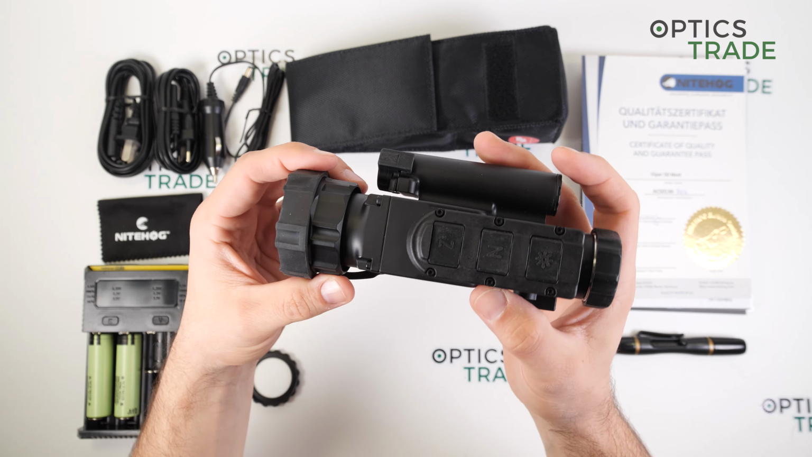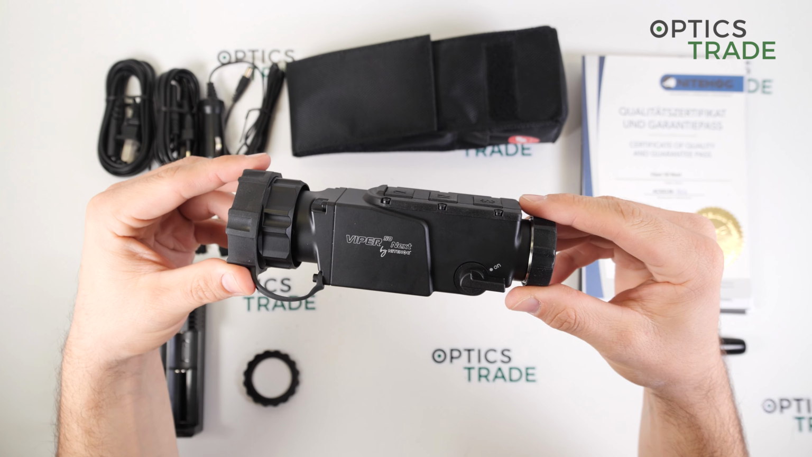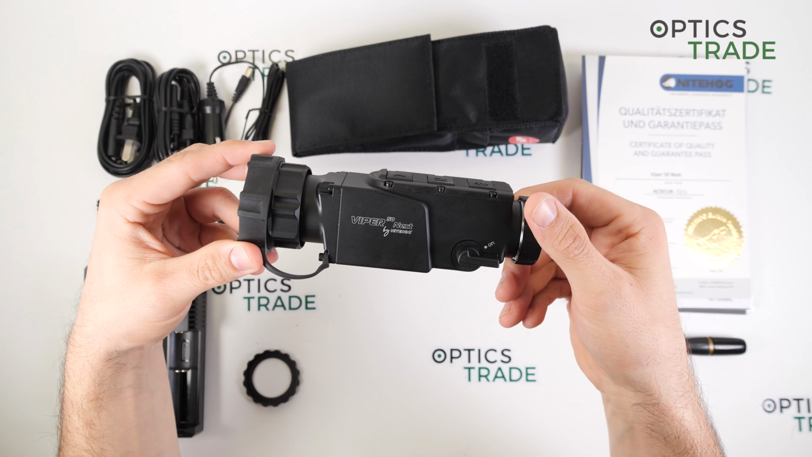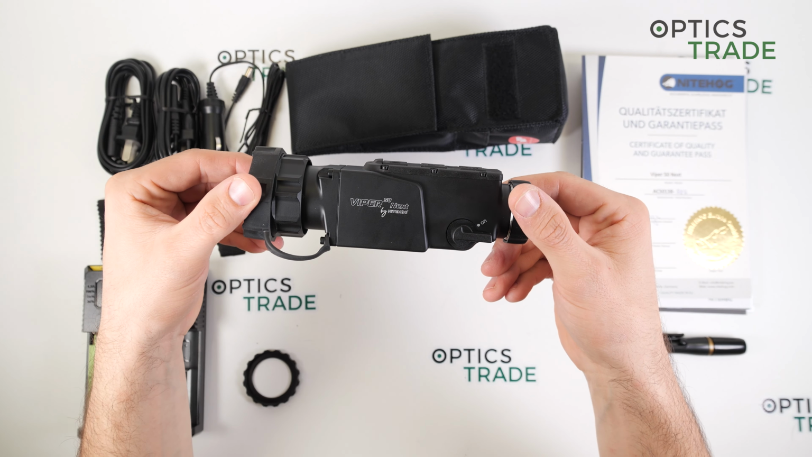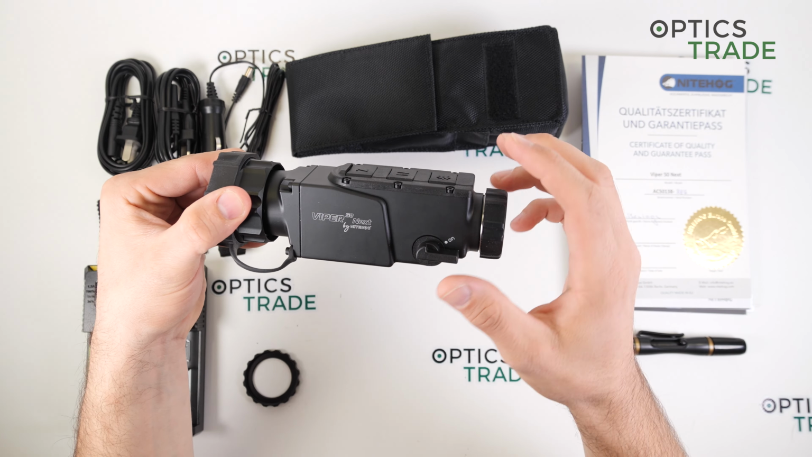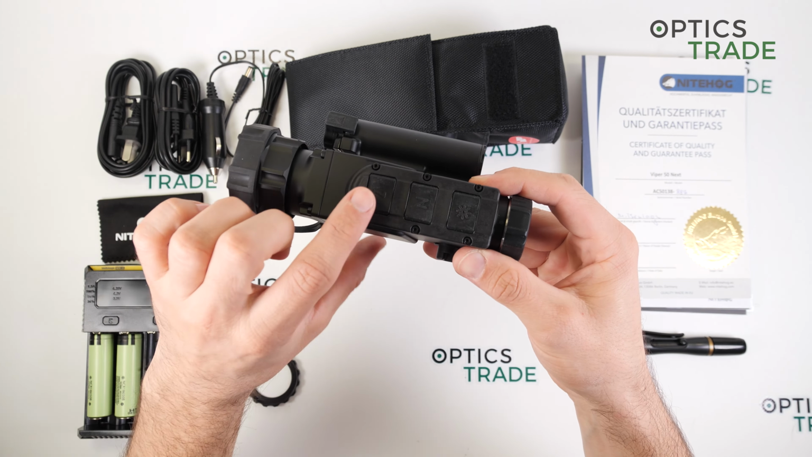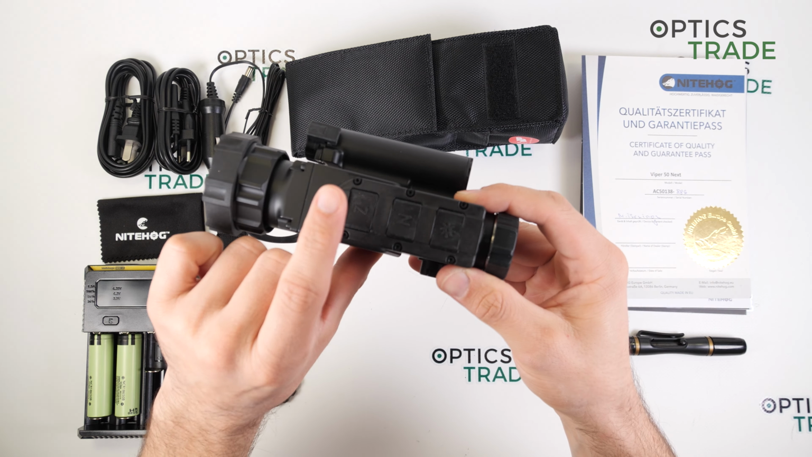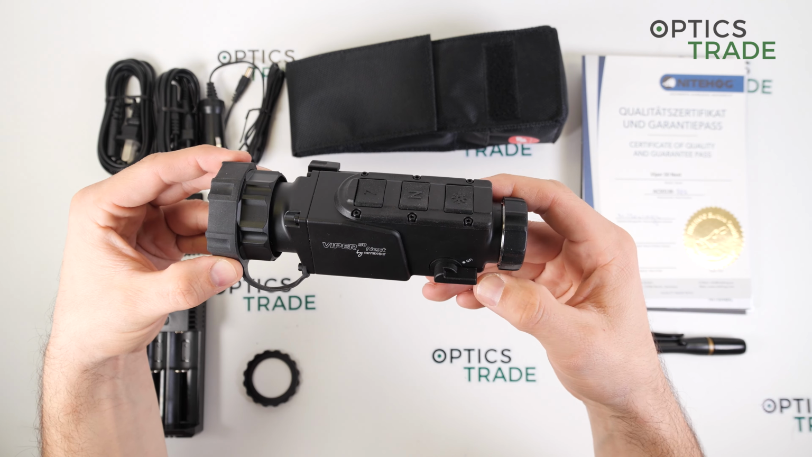When the device notices that you turn it to either side more than 45 degrees, the device goes into a sleep mode. So immediately when you then push a button, the device starts back on.